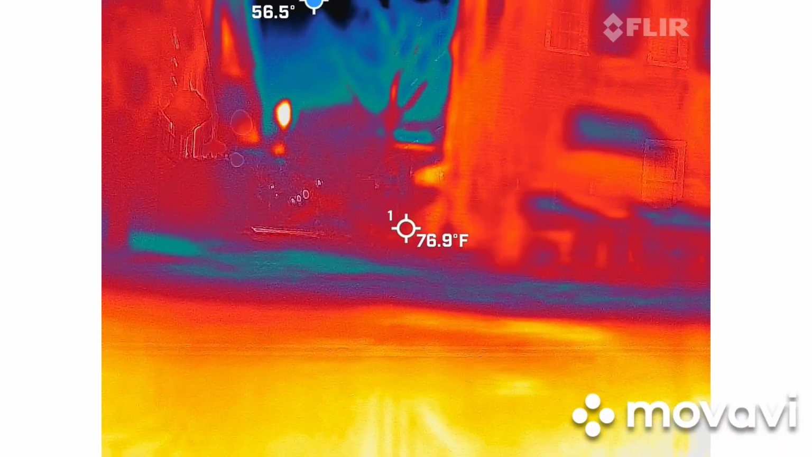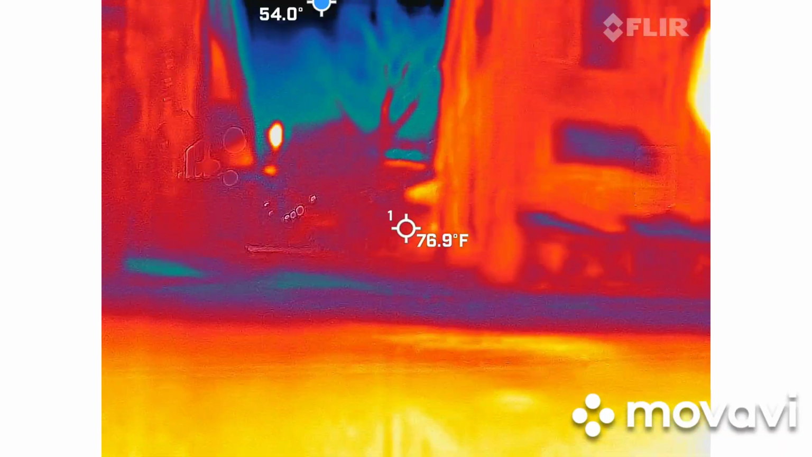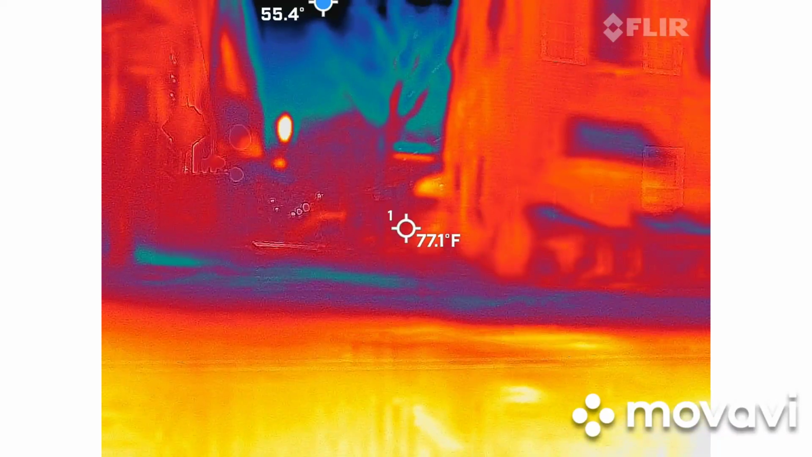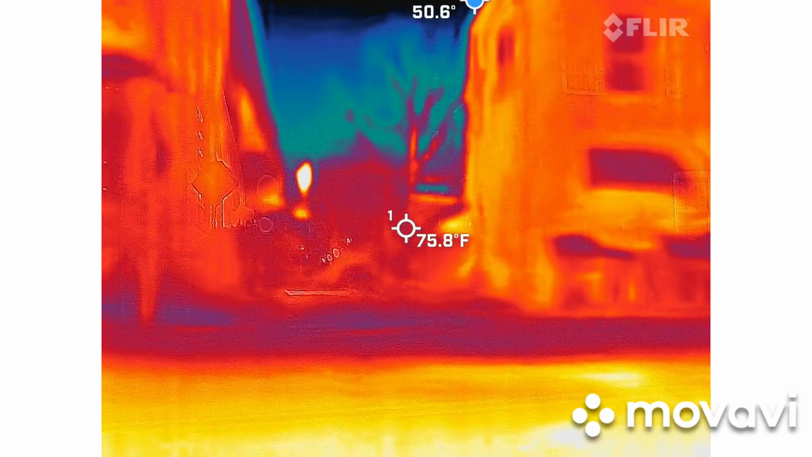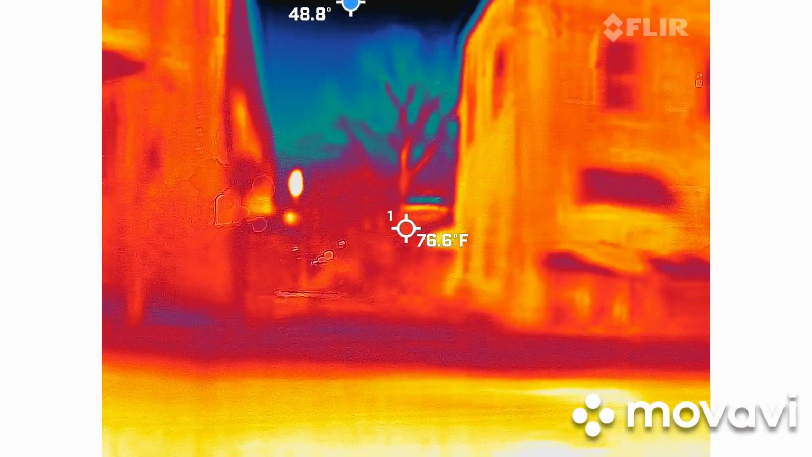So I pass Philadelphia Alley every single night. If my youngest daughter is with me, we race to Philadelphia Alley to see who's going to throw the whistle first. It's a fun little game we have. We play with the ghosts. It throws off the other tours.